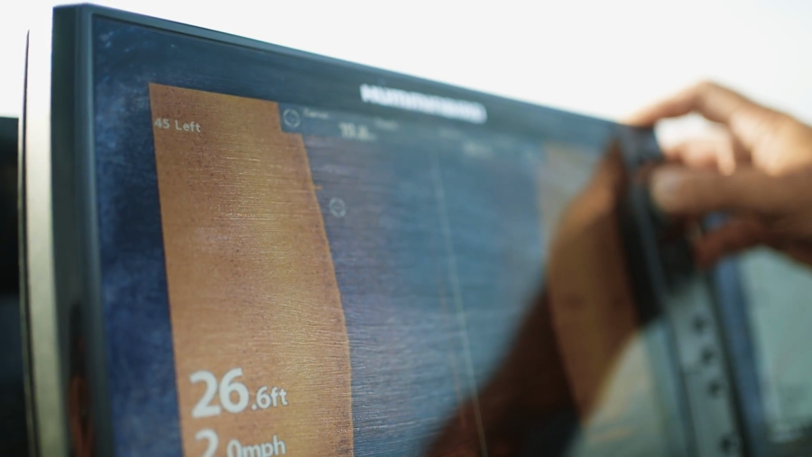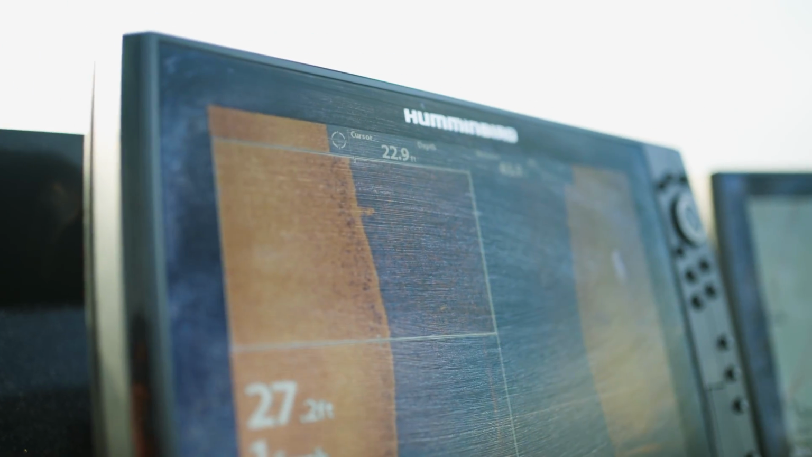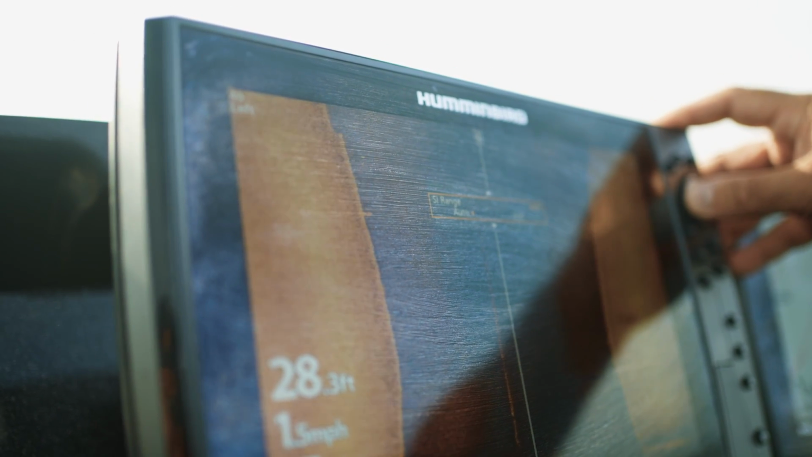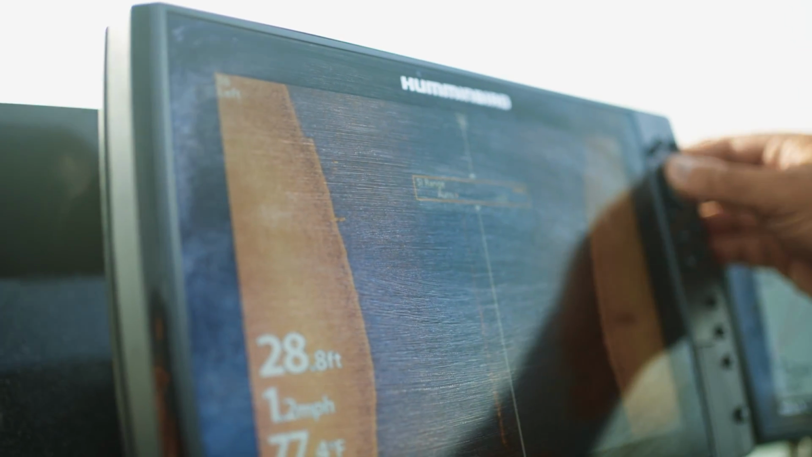That little notch right there is a sunken boat. I'll zoom in on it. You could just see it right there. But what I can also do, let me show you, is I can pull in to 35 feet out each side, and I'll go back through that to show it to you.